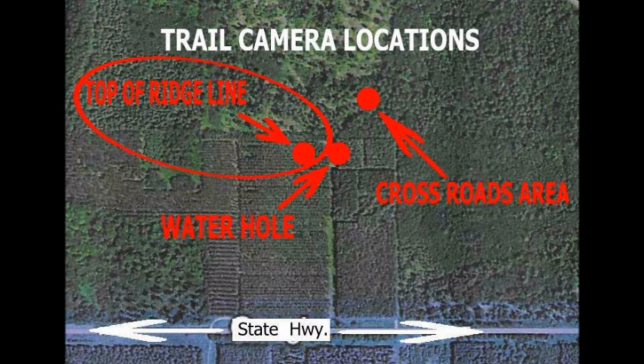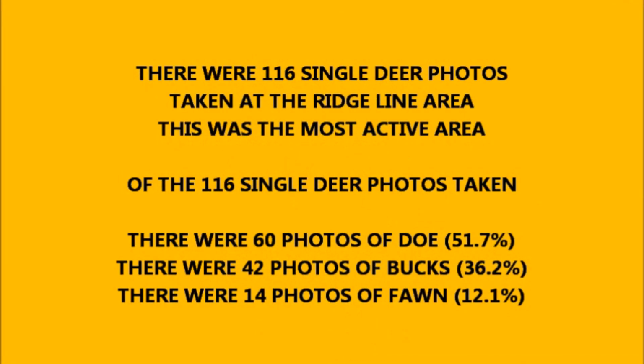Next, let's take a look at the final trail cam, which was located at the ridgeline area. Now this area was the most active of the 3 trail cams, capturing 116 photos of single deer. Again, after weeding out all the sequential photos and other blank or miscellaneous photos not containing any wildlife.